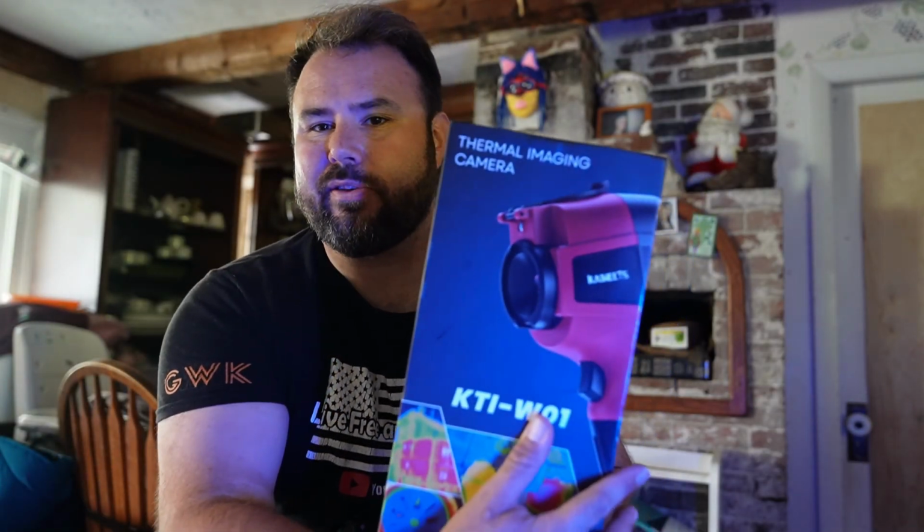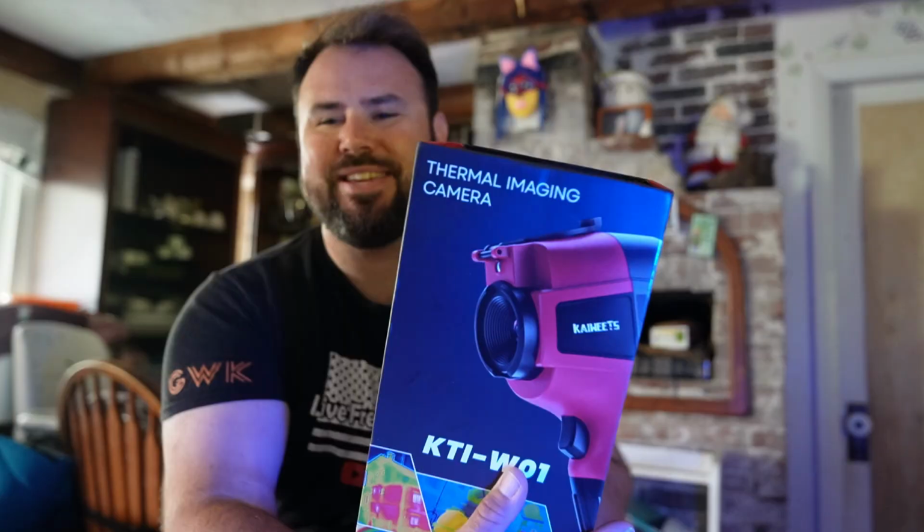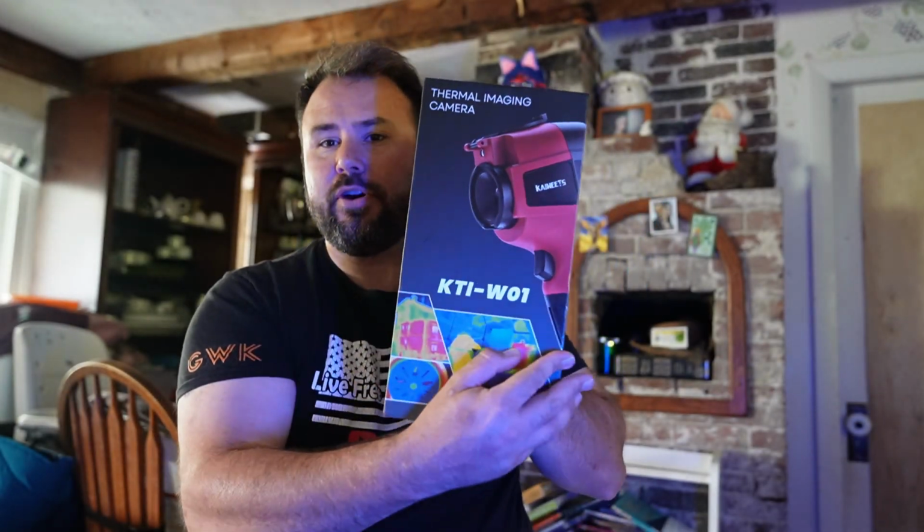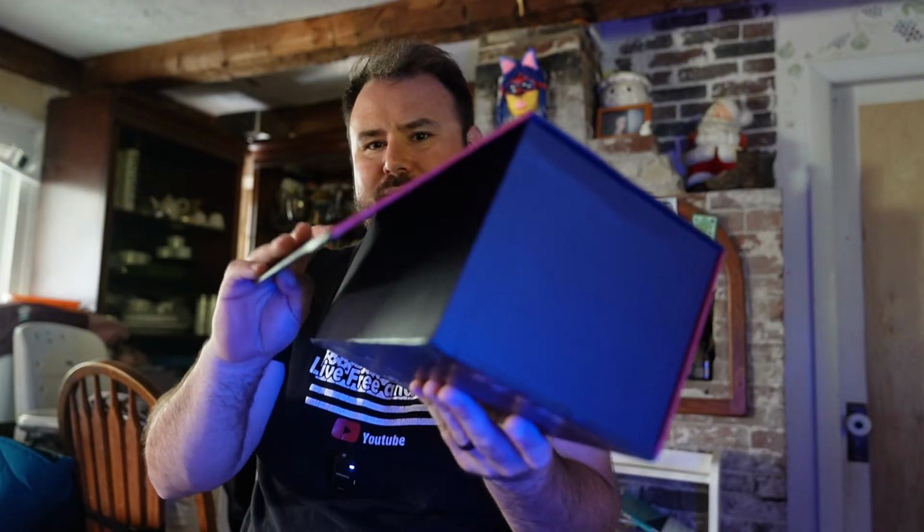My name is Brent, and today we are going to be talking about the Kaiweets thermal imaging camera. Now this is the KTI-W01, and look how big this case is, and that's what it comes in. And it's really nice because whenever you open it, it has a little magnetic cover here.